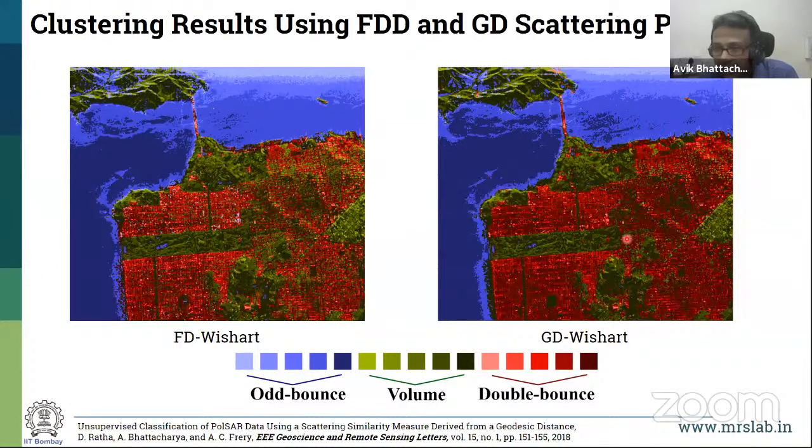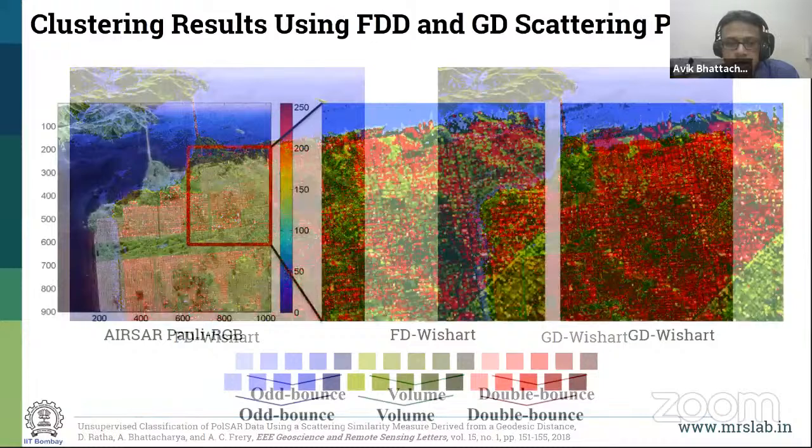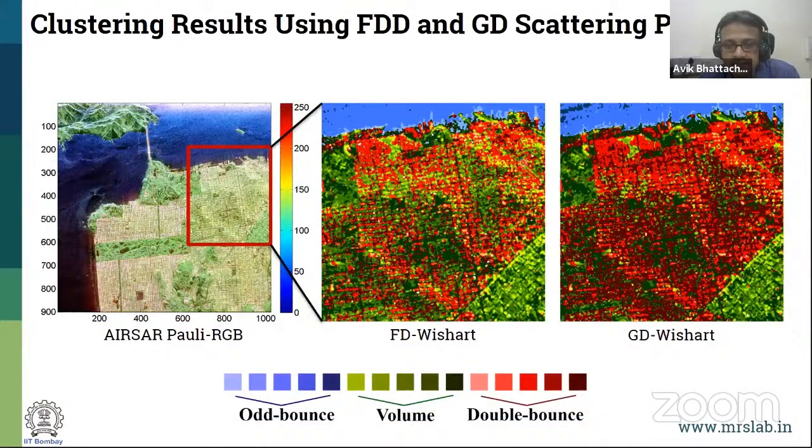But just to appreciate it, I will zoom into an area, an urban area, where with Freeman-Durden and Wishart, it is not able to capture quite a few of them. Here it is better than before utilizing our method. So what we have done is a clustering method utilizing these geodesic-based powers, which we have seen a few slides back, and utilizing a Wishart. Wishart remains common for both of them.